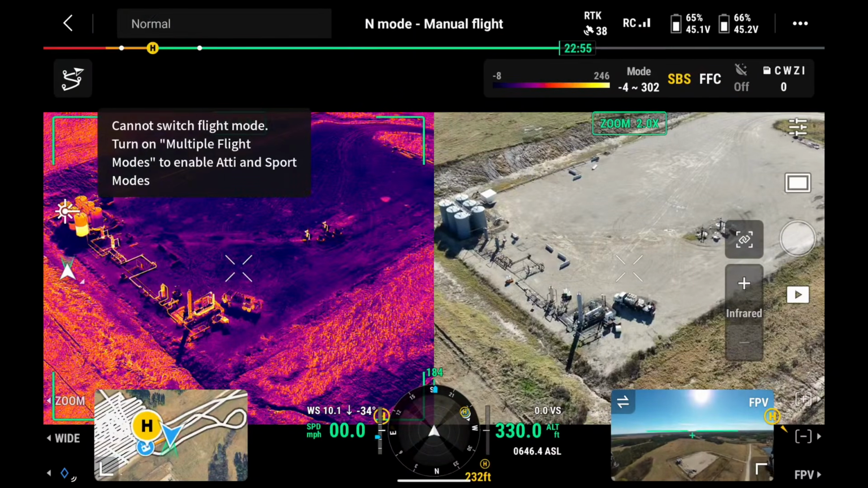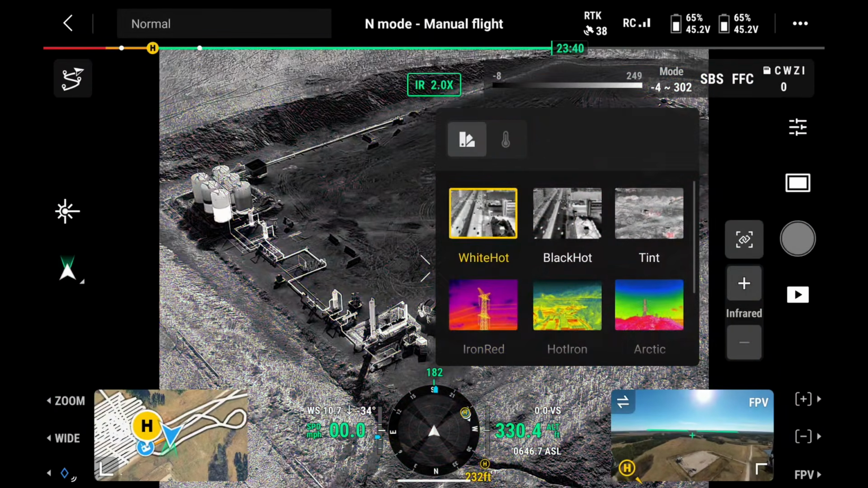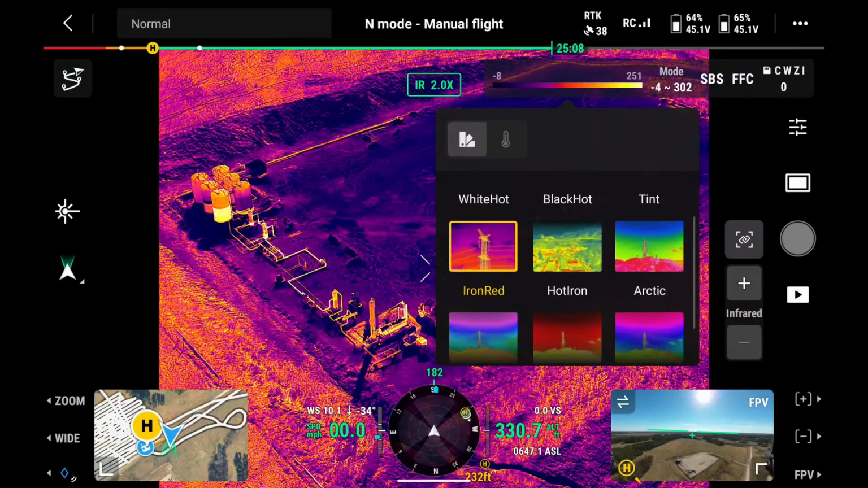When you switch to this, you have several color palette options. You tap on this part of the screen and you can switch from black hot to white hot or to my personal favorite, which is rainbow. Rainbow to me shows exactly what you're looking for with a lot of clarity.